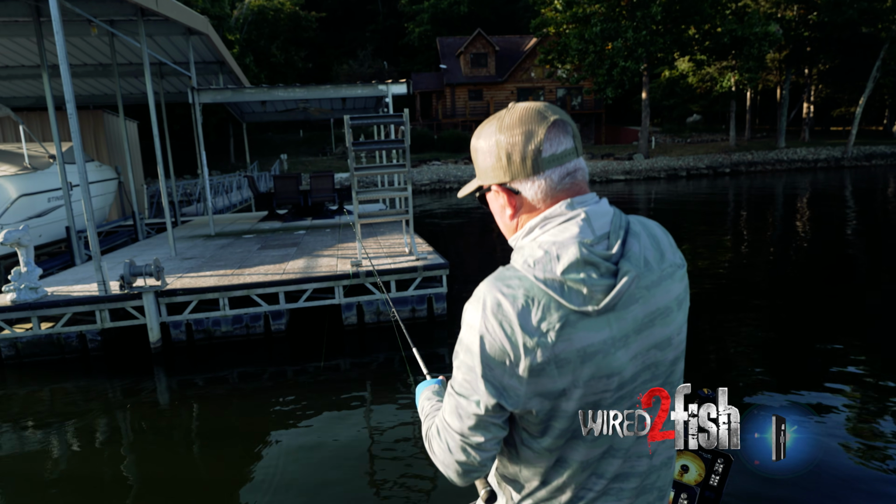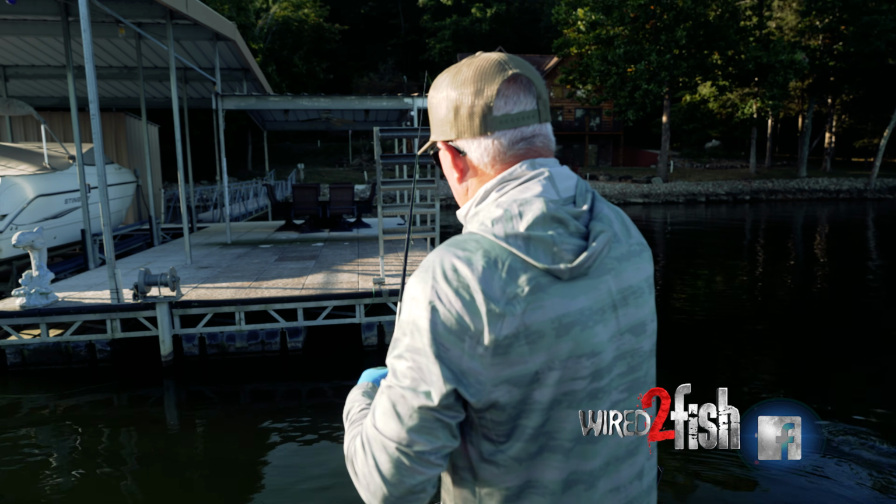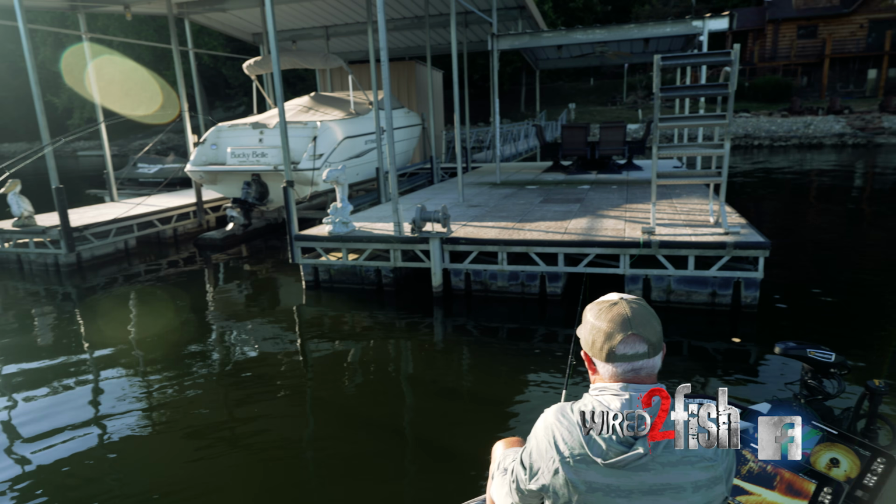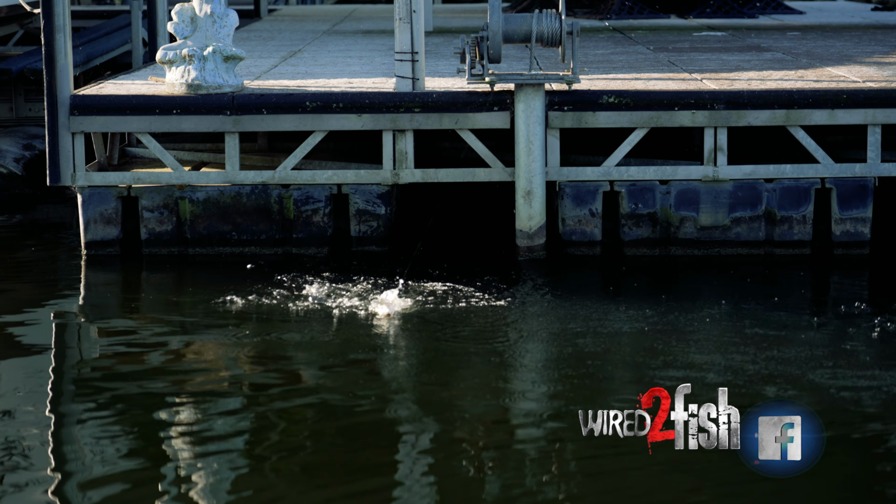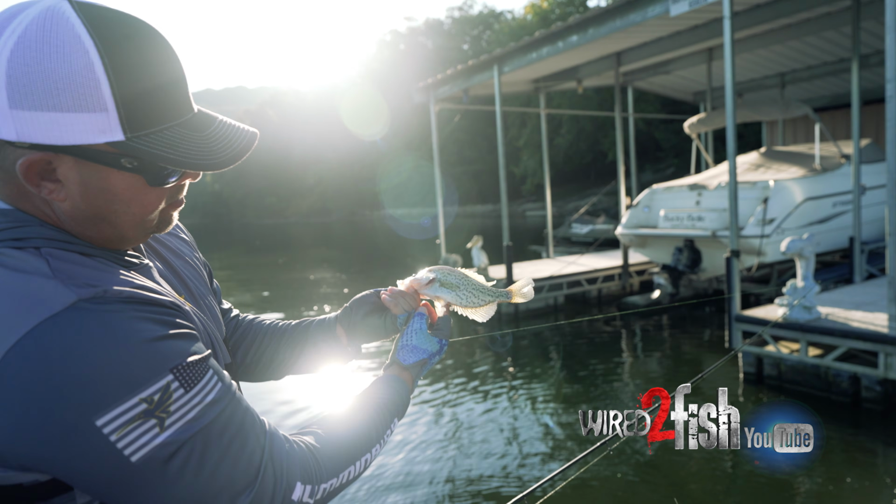We've probably already had about 4 or 5 bites and only caught one fish, so that means they're not real aggressive just yet. There it is. Now that one hit pretty shallow, didn't it? Mm-hmm. Another black crappie. Thick, starting to feed up.